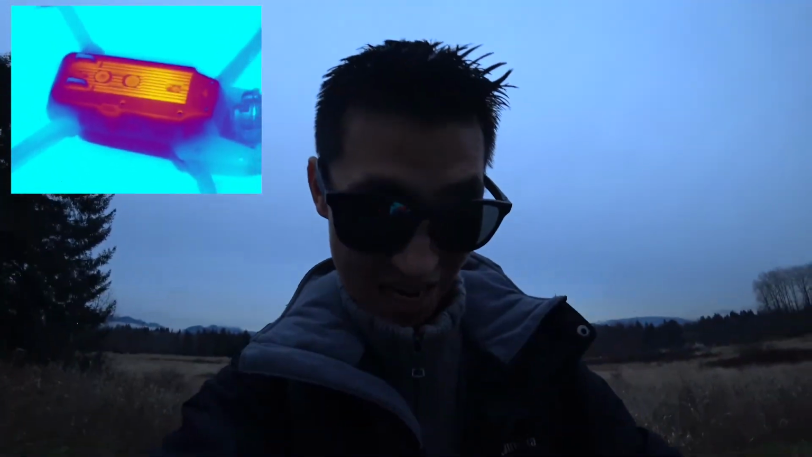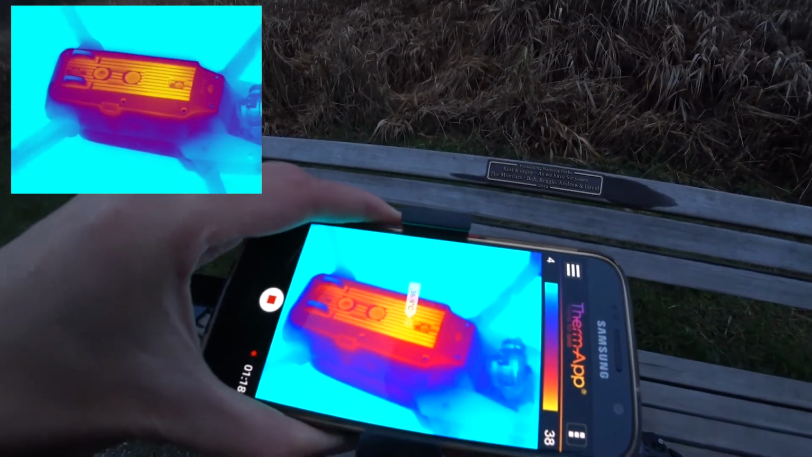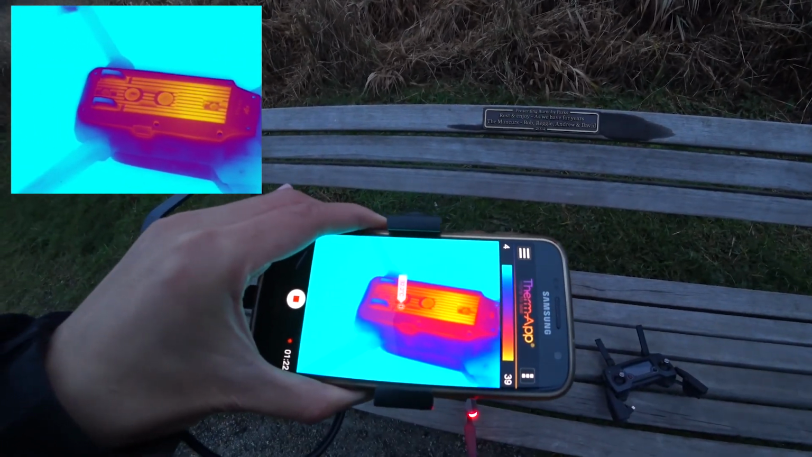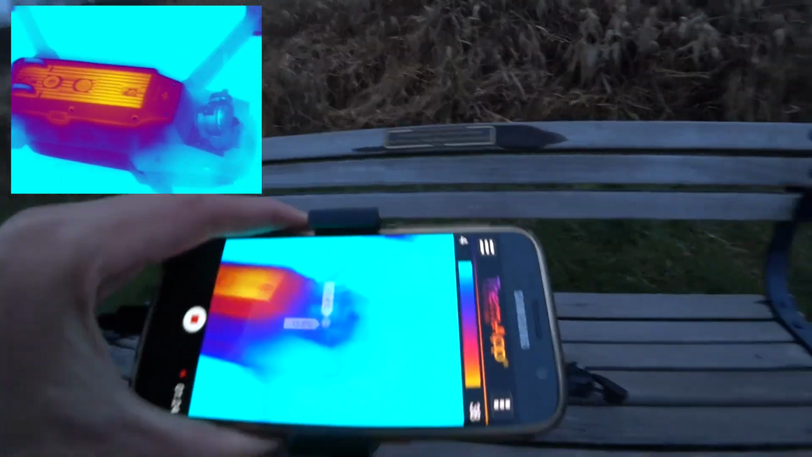Right, so I have to focus it, you can see it here. And yeah, it says here the bottom is about 35 degrees. And the controller.